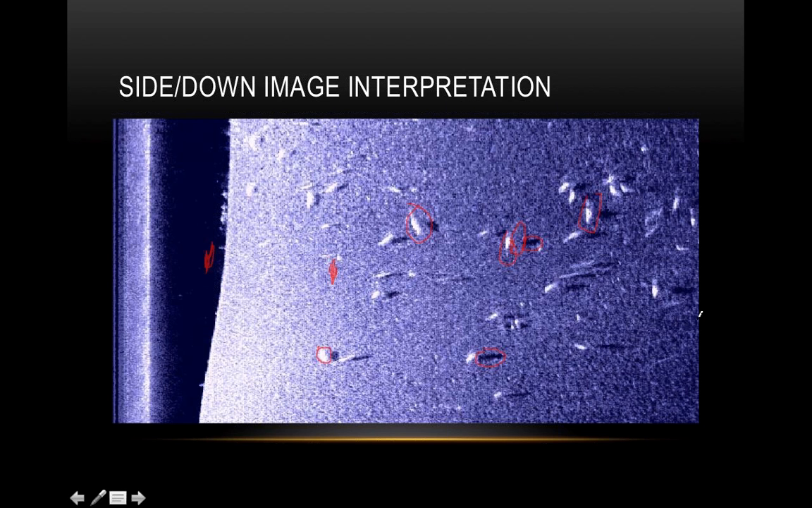This looks like what you normally see with bass, just the way they're positioned. They're not stacked on top of each other. They're just kind of in a loosely oriented group.